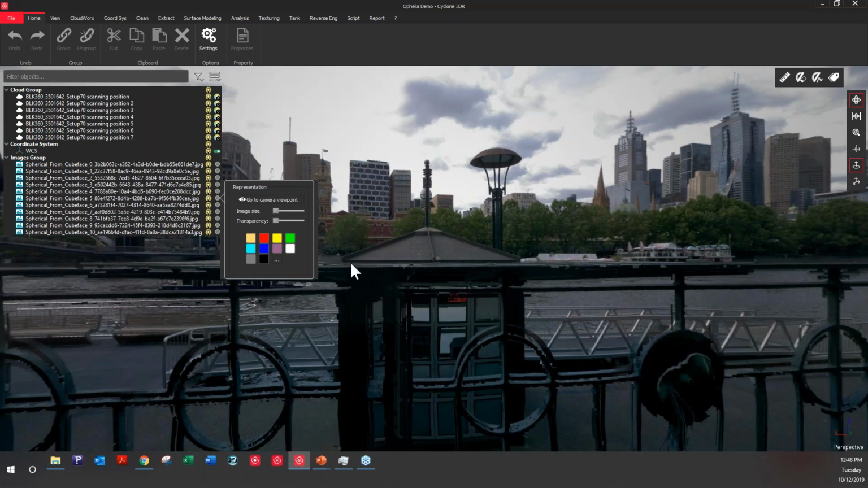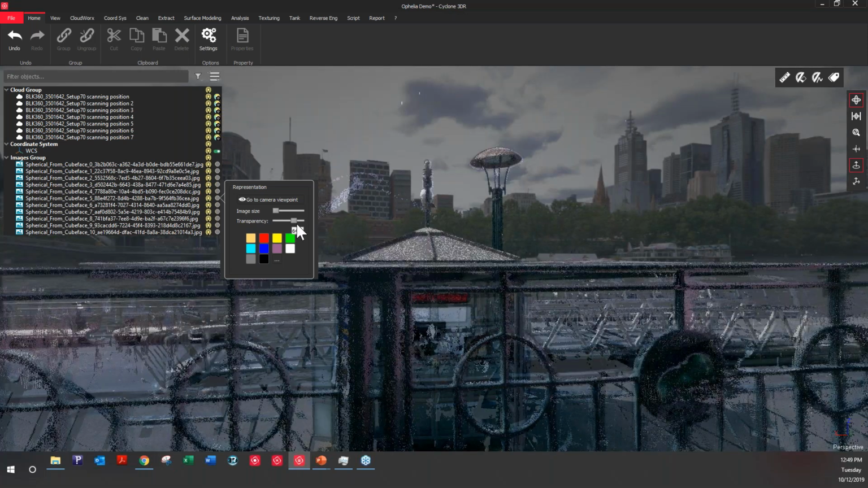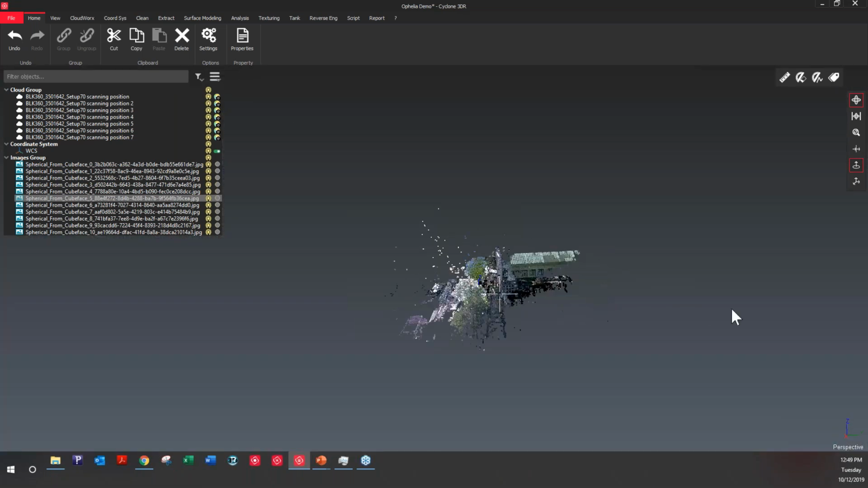And that way you can look around and see the full 360 image around. You can play with the transparency to understand what has been scanned or not, potentially understand what you're looking at. So that's a real plus in this new Cyclone 3DR. And we'll use the pictures afterwards.